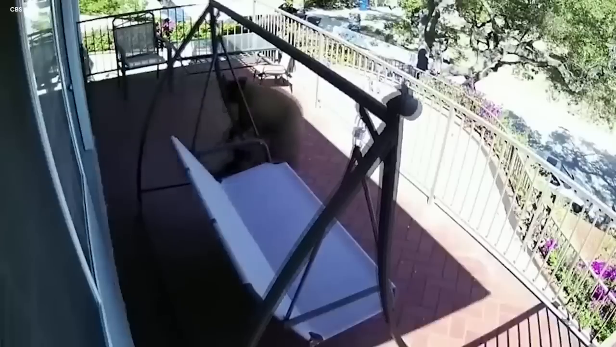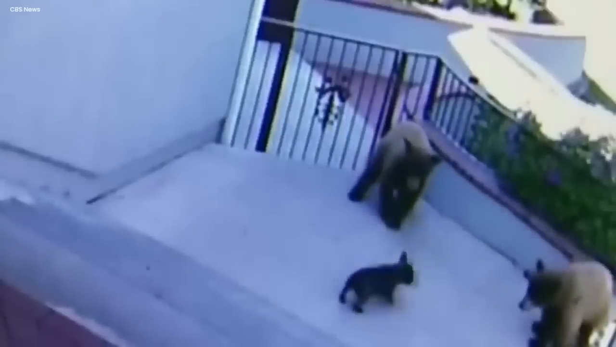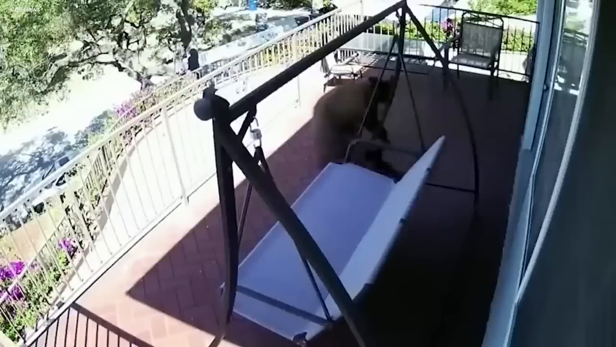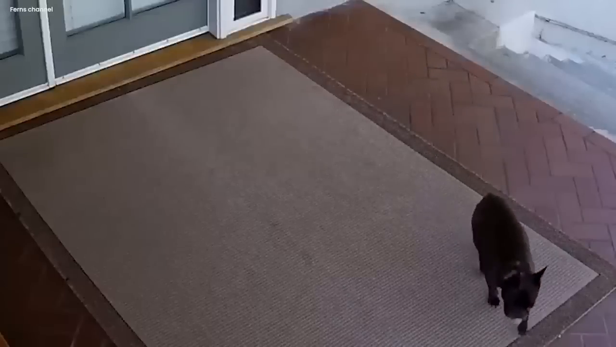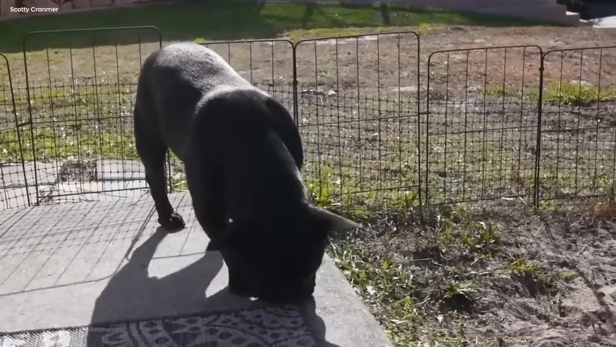His small stature didn't matter when faced with the large bears. It was as though an ancient warrior spirit flowed within him, urging him onward. The camera captured every determined move, every fearless bark, and every glance that seemed to challenge the very essence of nature. In these moments, the line between the ordinary and the extraordinary blurred. A small dog, unwavering in the face of danger, stood as the guardian of his domain.